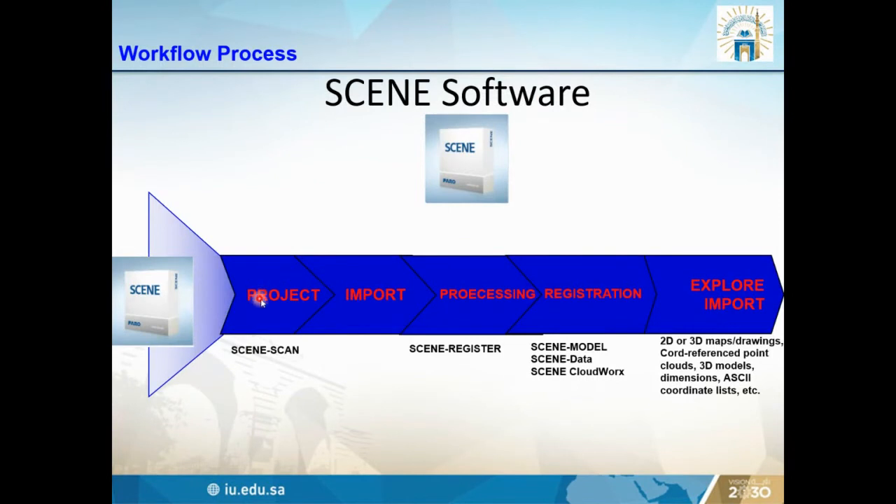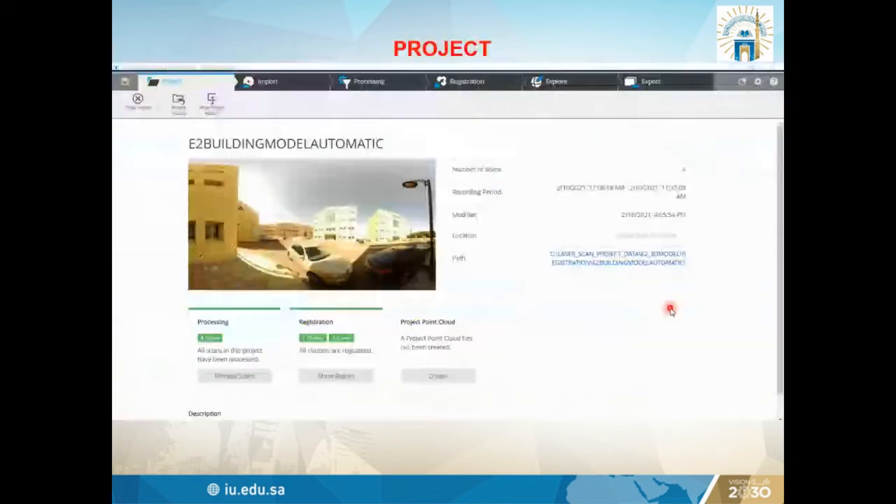First we did the project scanning data. We import the 4 scans as we did for the engineering college building. Then we process the data, we register it, and finally we have the combination of all the scanning data. We have the real model, and then we make the real model for the structures. So this is showing the project. We already finished this project.